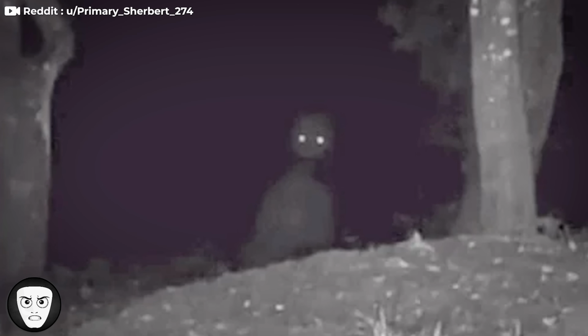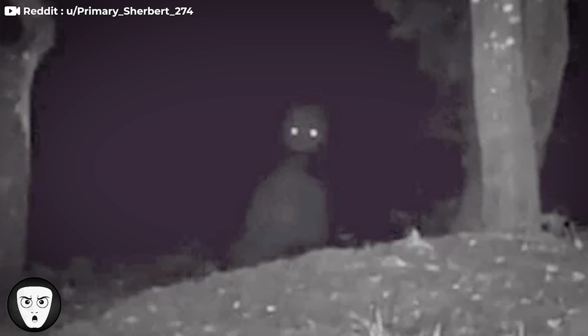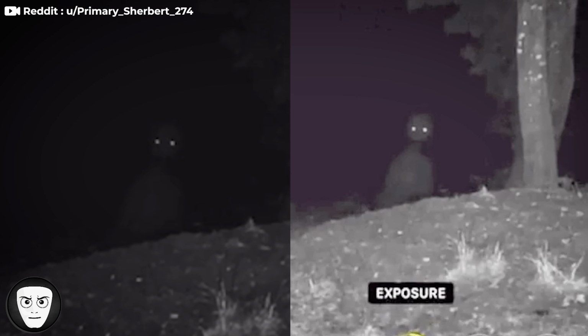They later went back to the same area at night and claimed they heard noises, almost like something was following them, but didn't go far enough to check. Some commenters believed it's just an animal like a fox or deer, but most agreed with the poster, thinking the shape looks too unusual, too humanoid. What's your opinion?